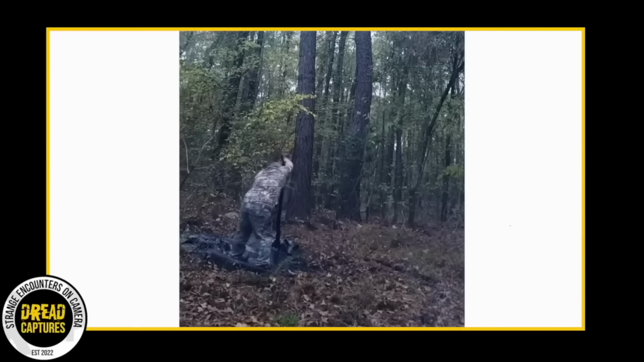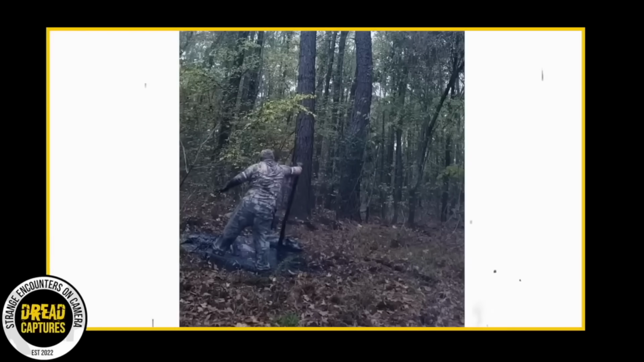I mean, what a crazy and incredible thing to stumble upon in the woods. I know that hog was grateful, and I hope he's able to make a full recovery and somehow get all of that oil off of himself.